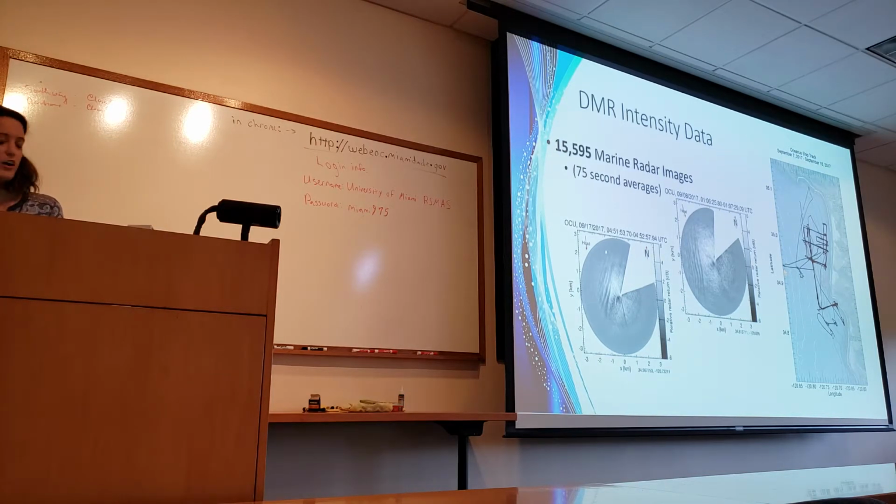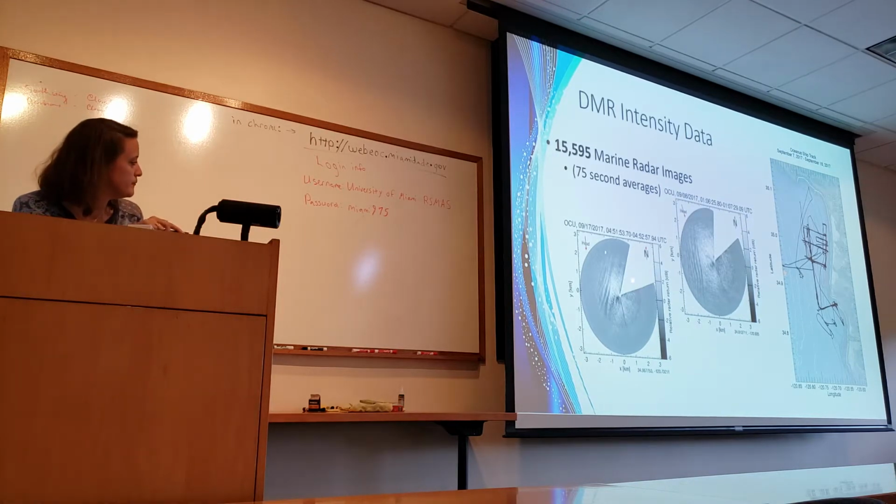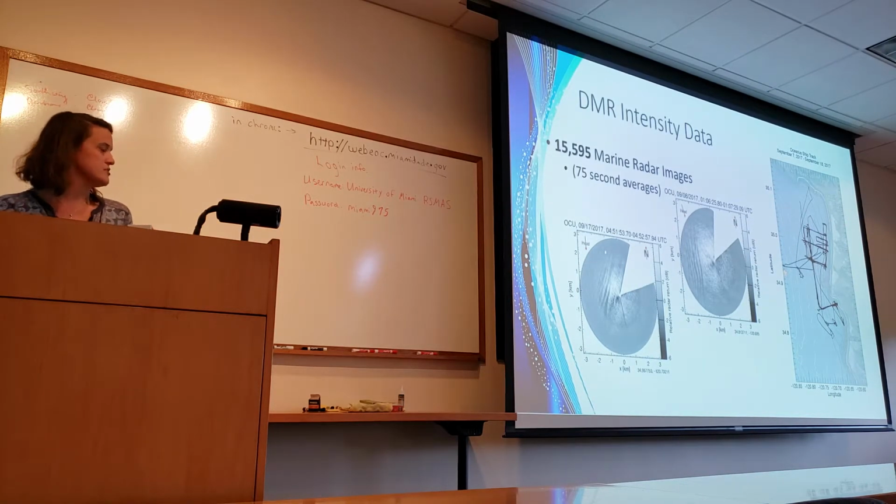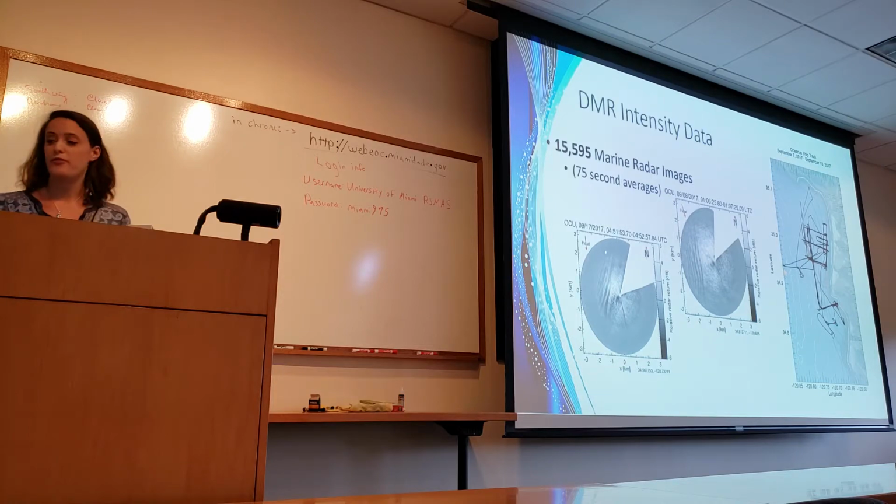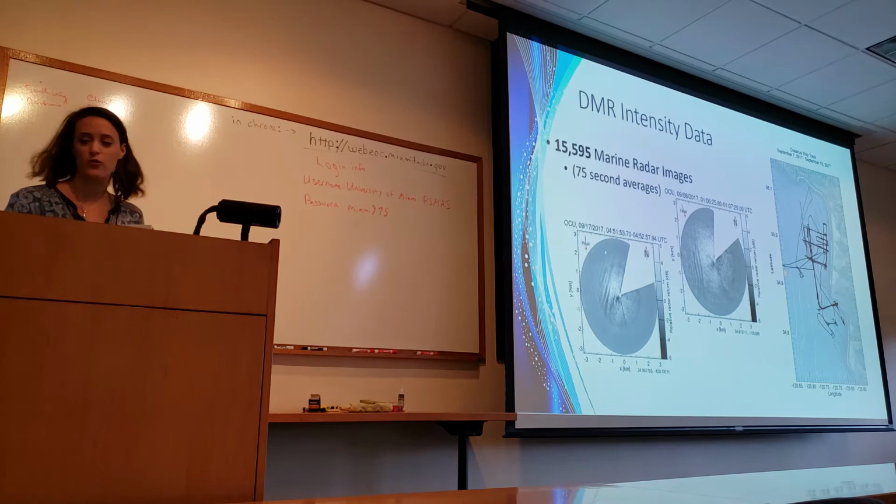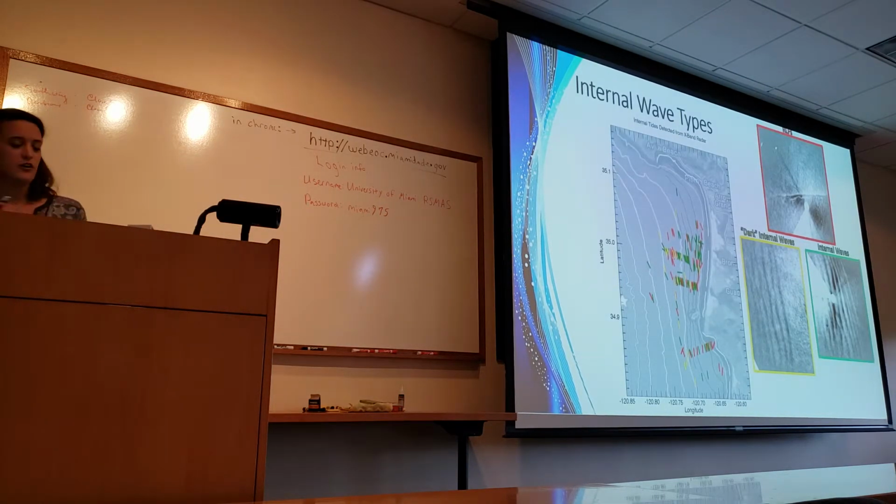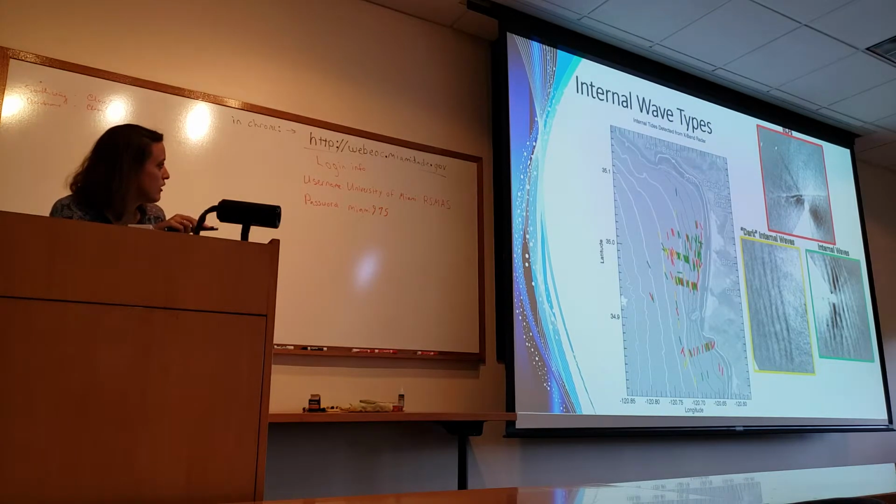Now, I also want to talk about the intensity data. So we have internal wave images over the whole coast, and I painstakingly went through all 15,000 of them and categorized them into different categories. The three categories are rough linear features, which are those spikes that I was talking about. It's just a bright line.